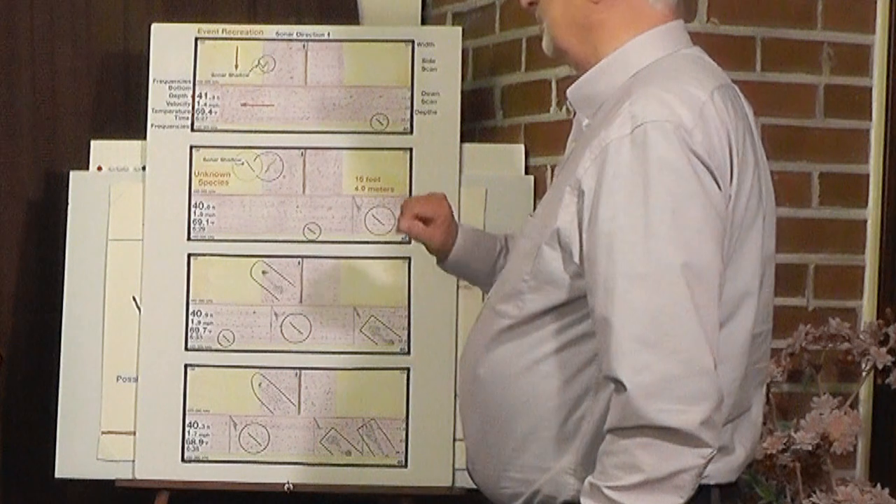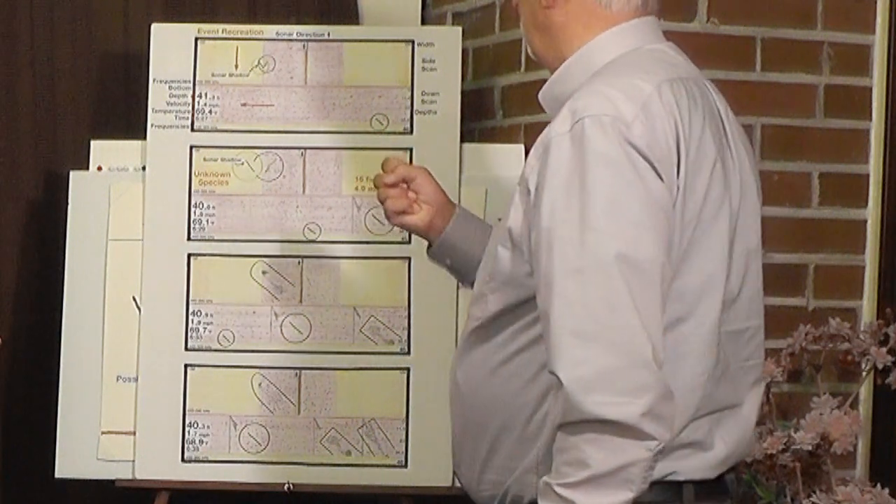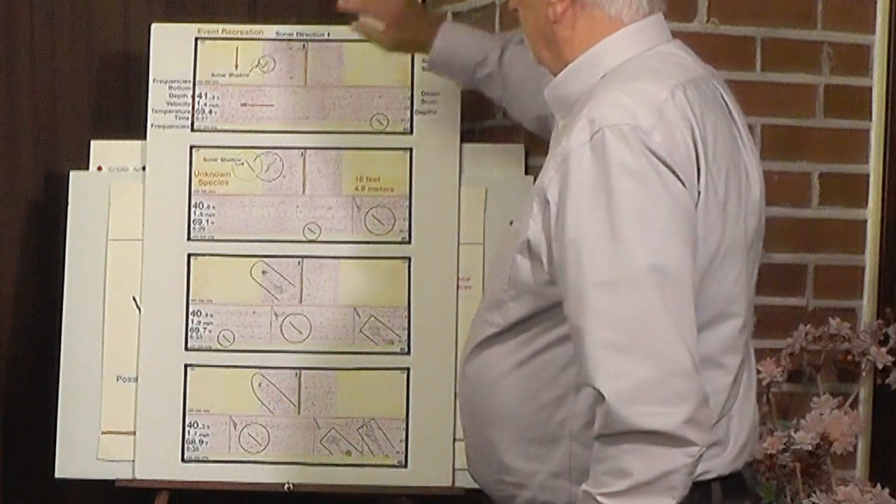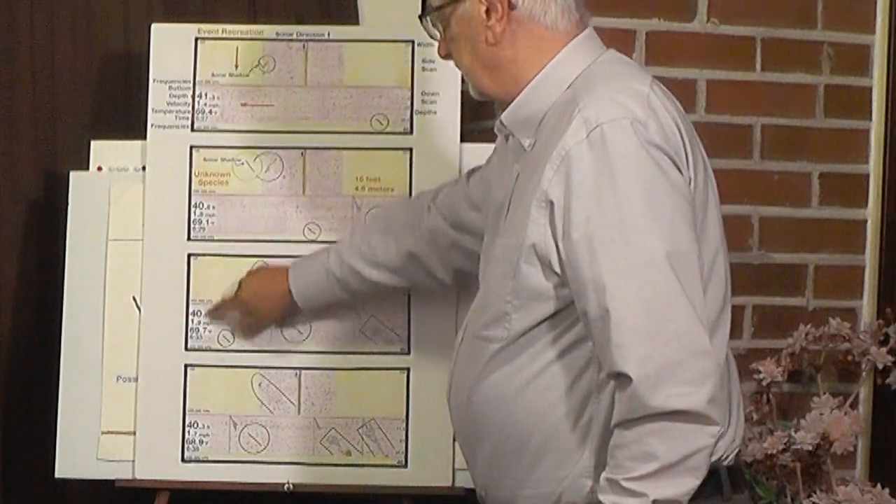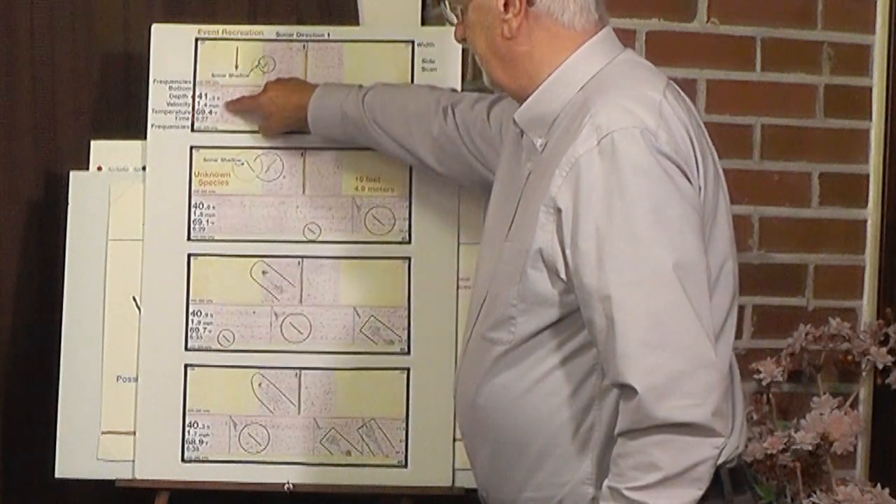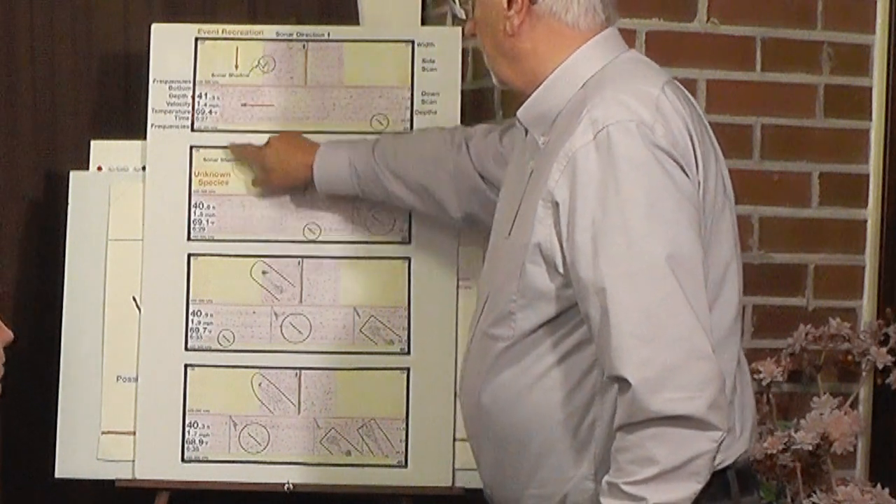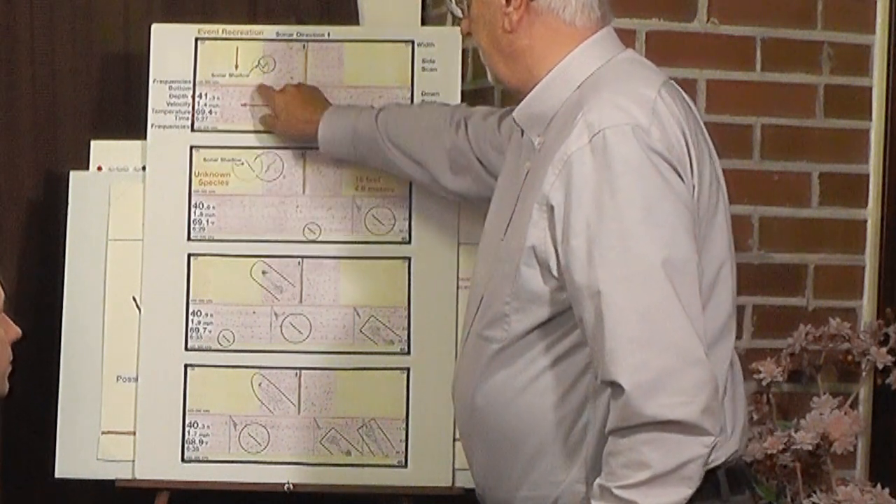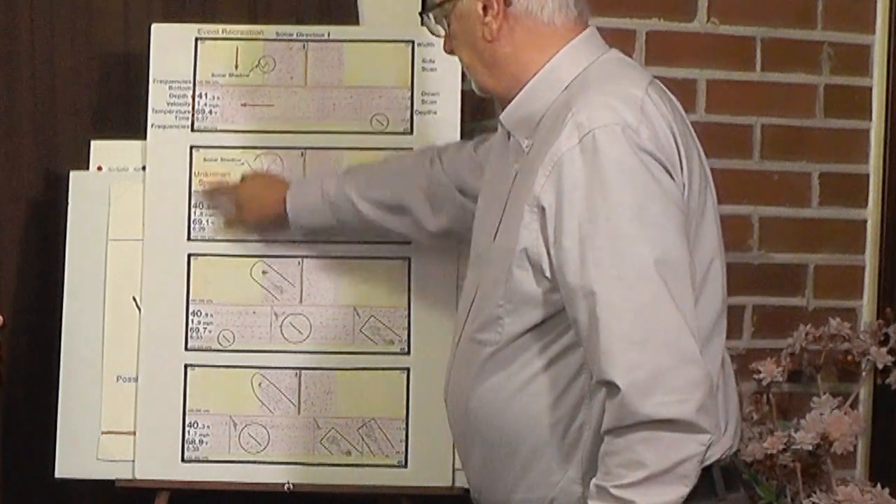You can tell the difference between a soft object and a hard object by the density of the color. You can also tell how deep we were. So in this case, we were at around 40 feet when we made our discovery. This is how fast we were moving, somewhere between 1 and 2 miles an hour. We have the water temperature at the transducer level, the time of day.